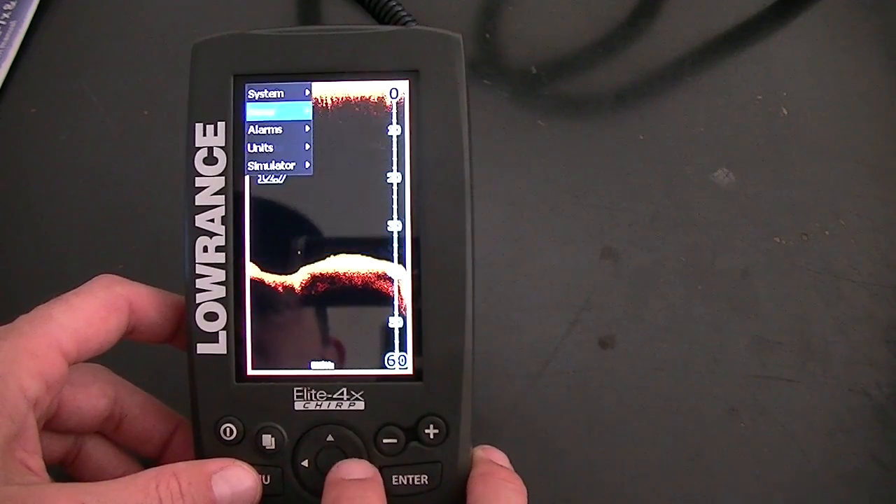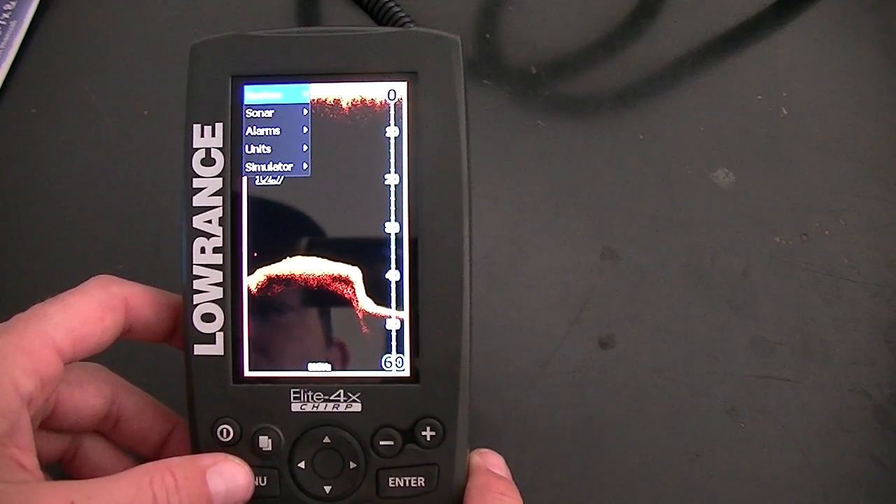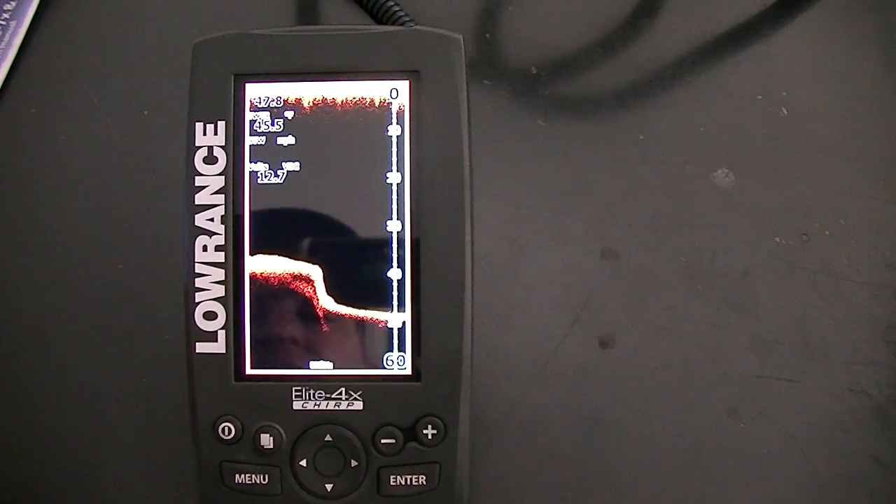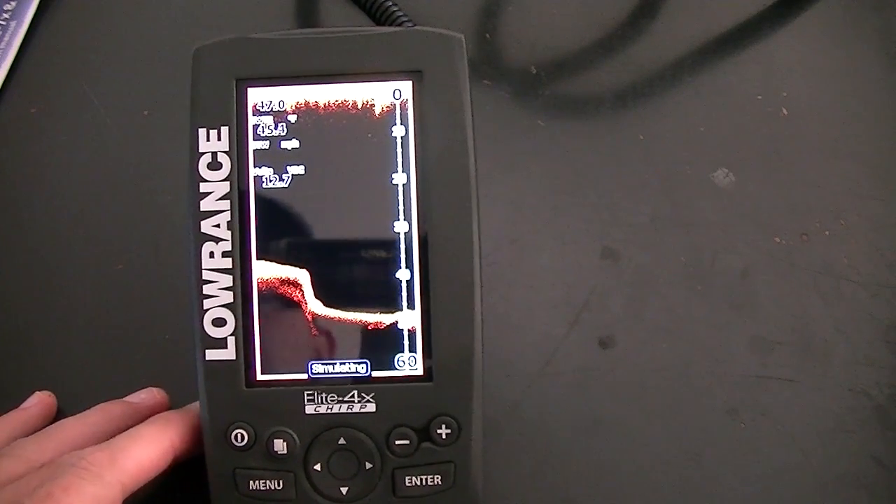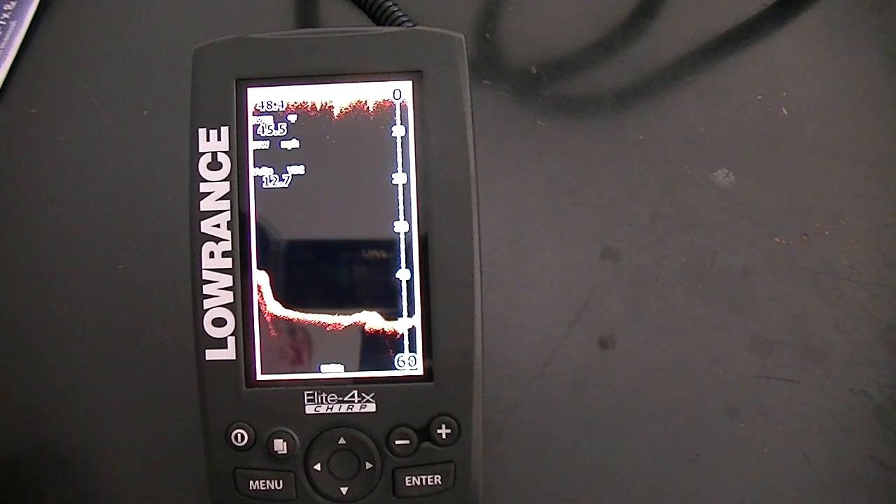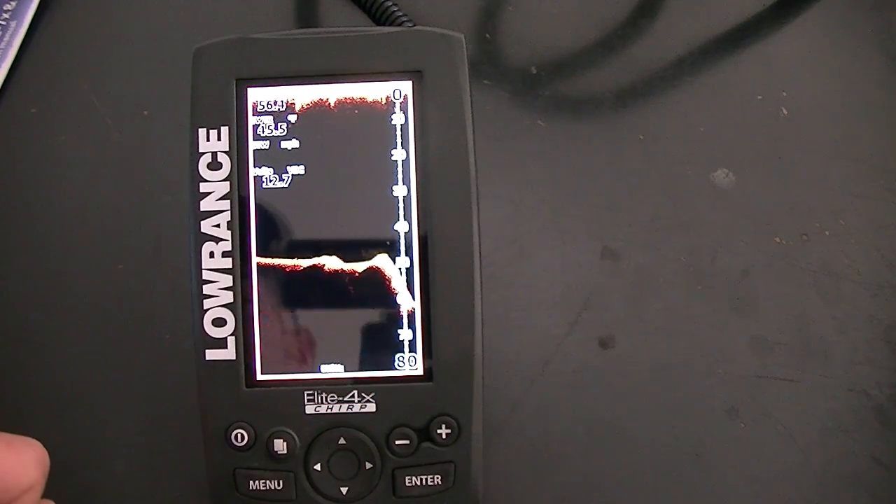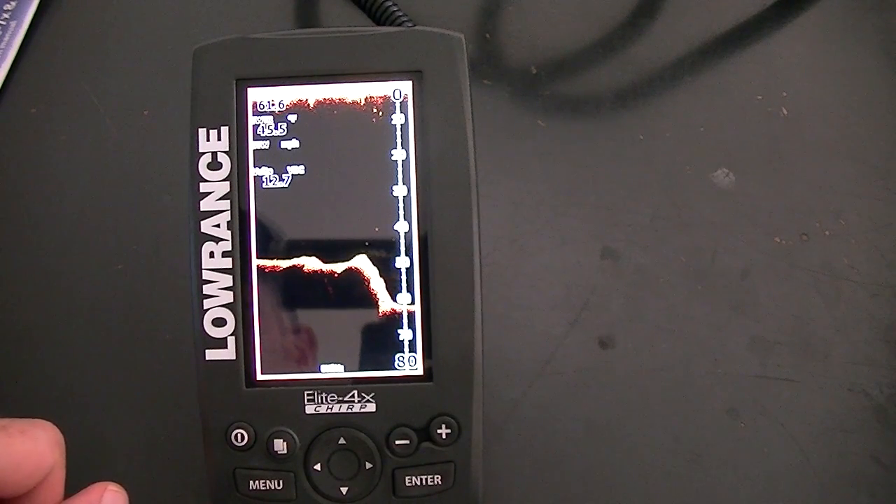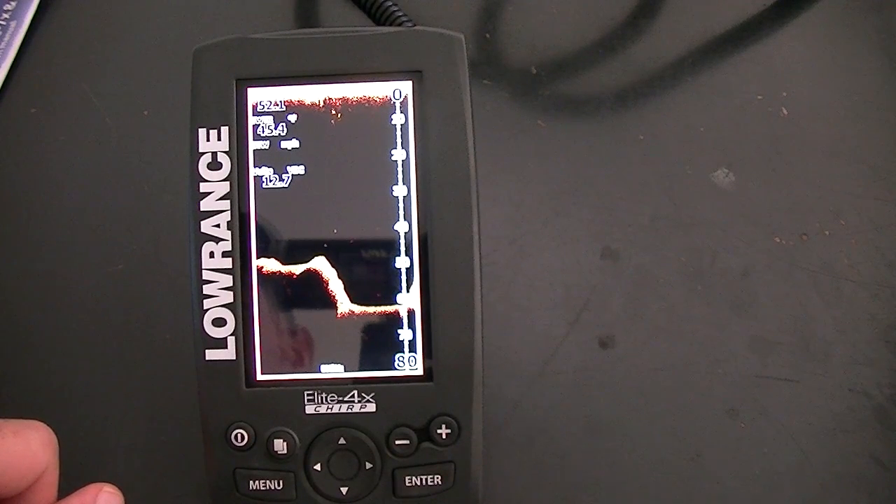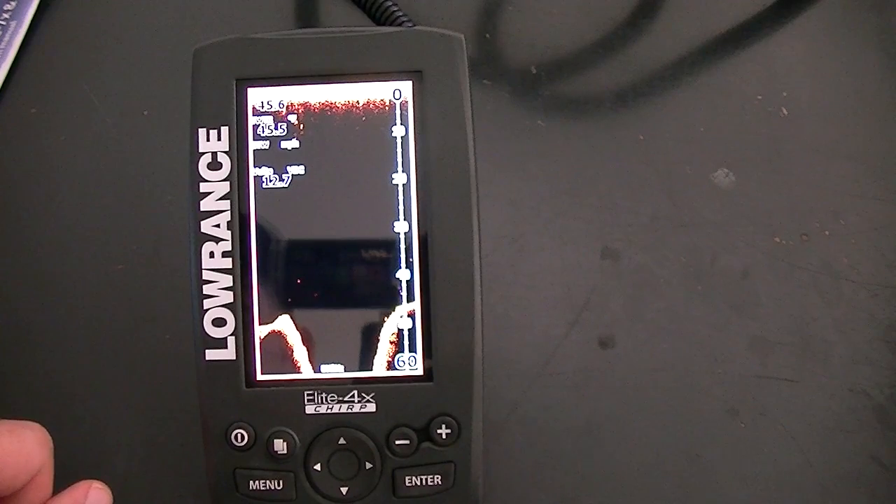Just hoping to find some sensitivity settings, but okay. So this is the 800 kilohertz right here. I'm pretty sure, I'm not positive, I'm pretty sure it gives you a little bit of a deeper penetration. You're sitting in 50 feet here on the simulator, so you'd want something that, I don't think you get as wide of a cone angle, but you do get it to penetrate further down.